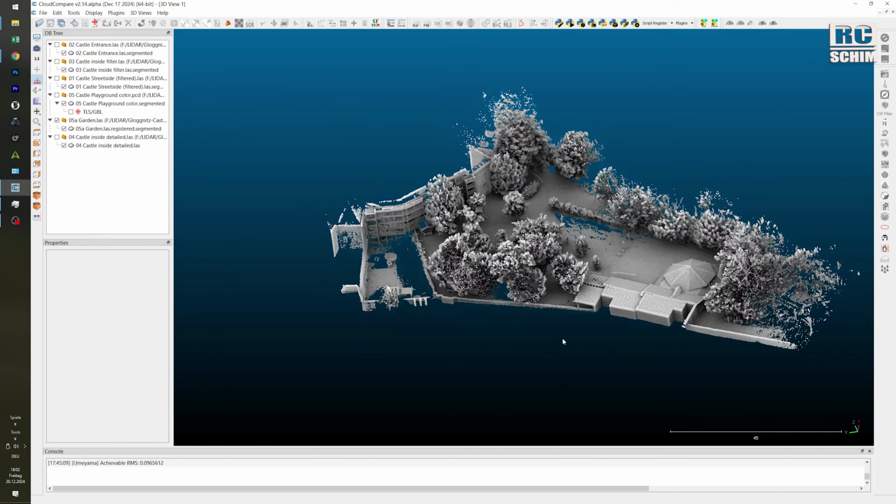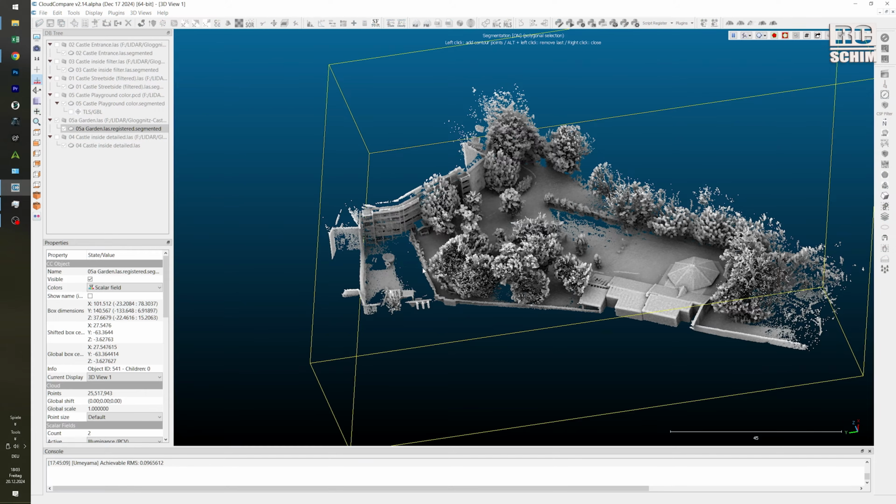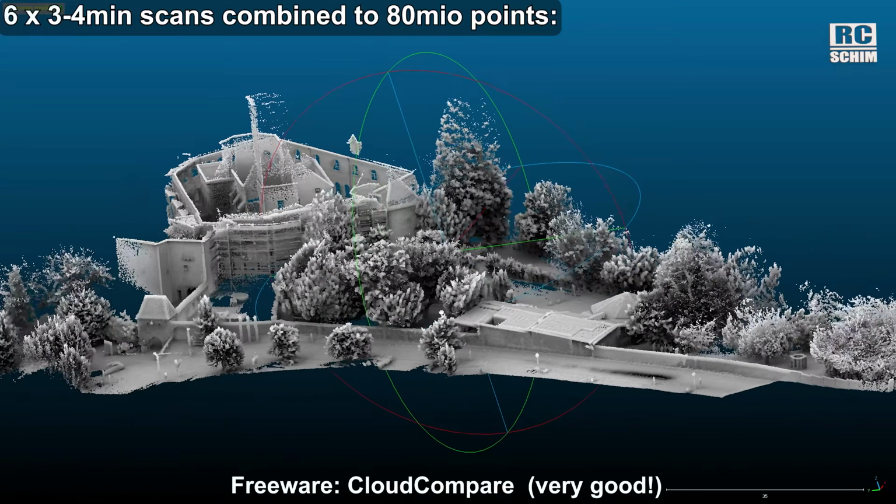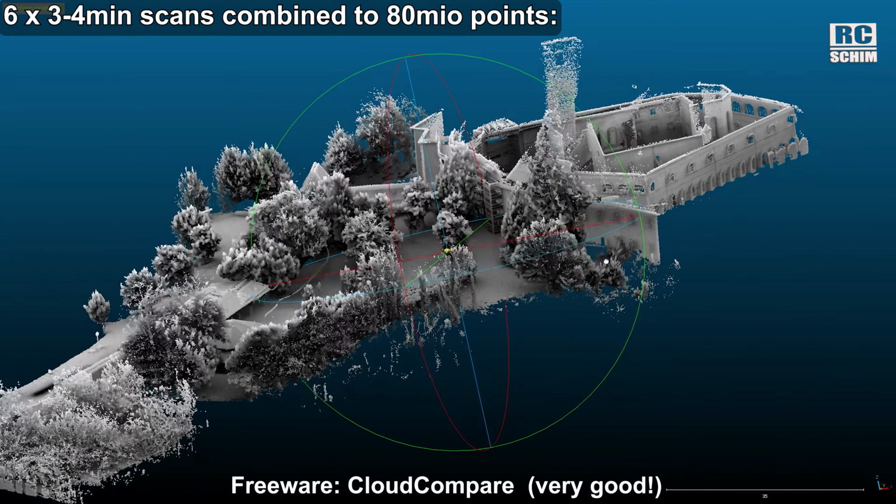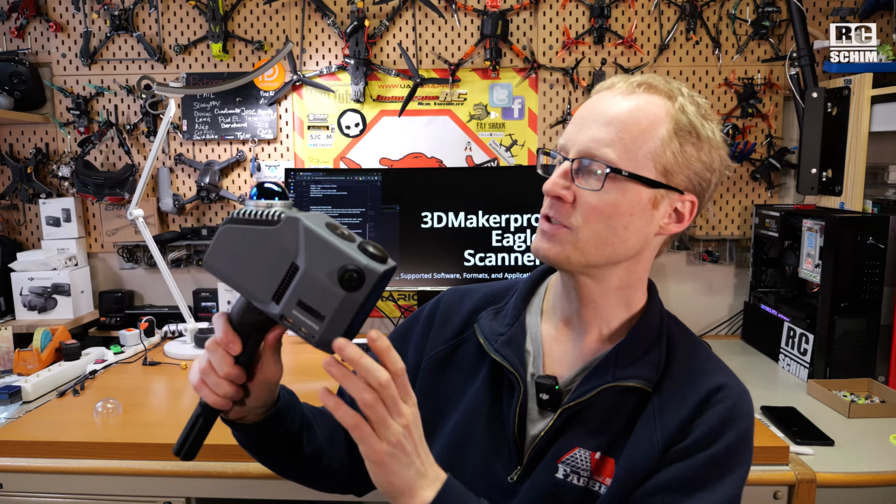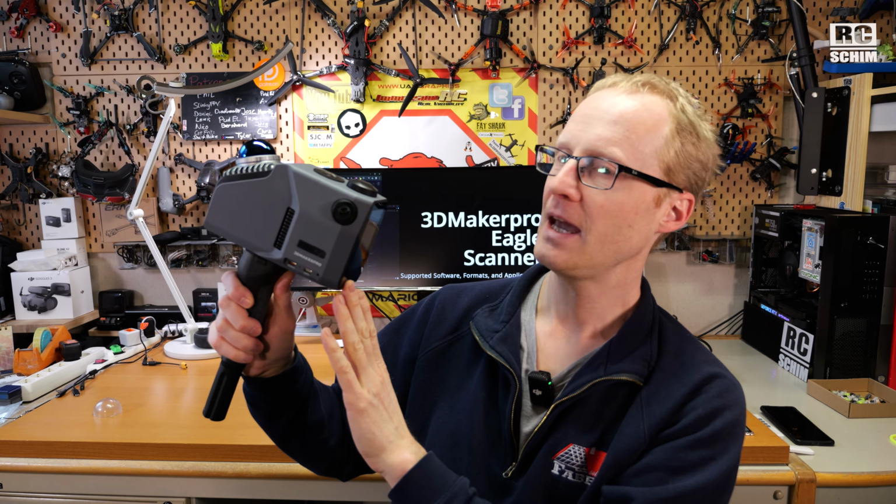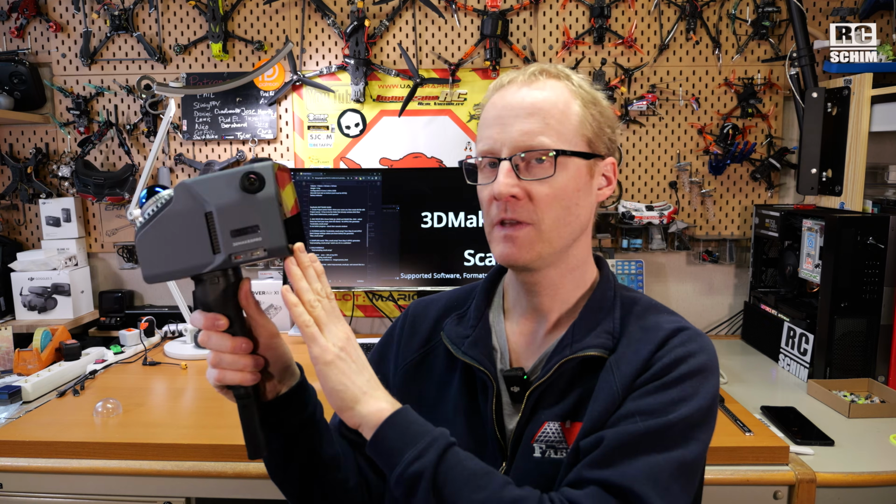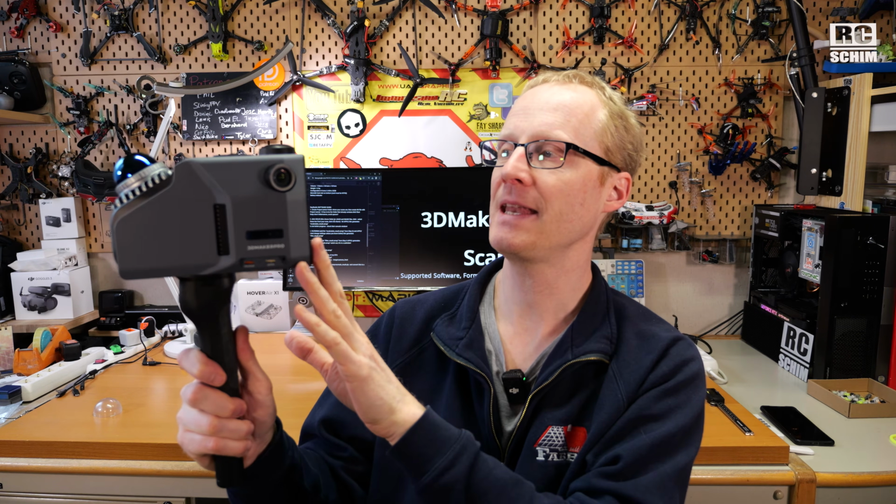For my biggest scene, which was our castle here, I scanned 5 or 6 individual scans and manually aligned them. I ended up with 80 million points in my point cloud. And then you need a really good PC to display this amount of data. If you start scanning this way, this will be the baseline, and then you have to tilt the point cloud in software to align with the other point cloud. Always start scanning in a horizontal plane. As I said, I will have a lot of tips in the written article.